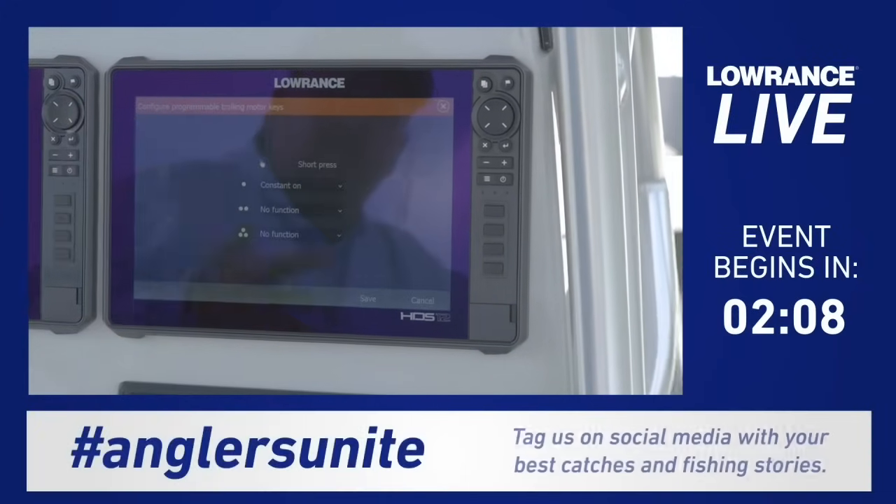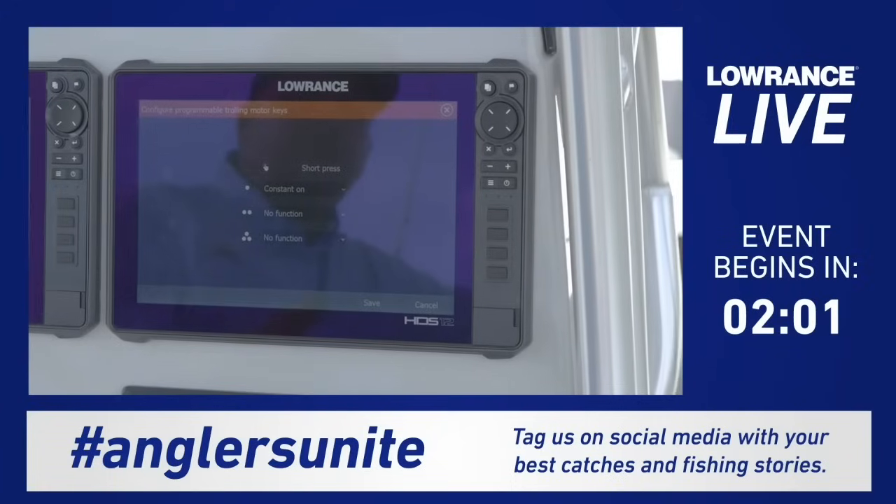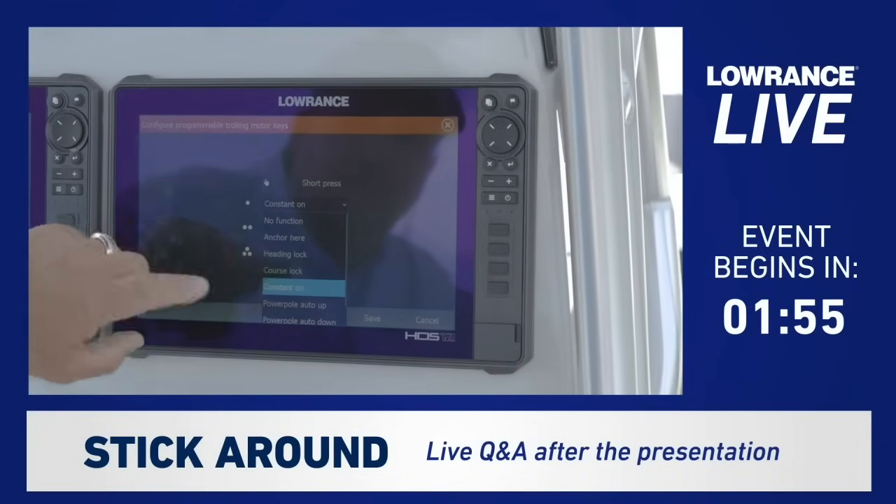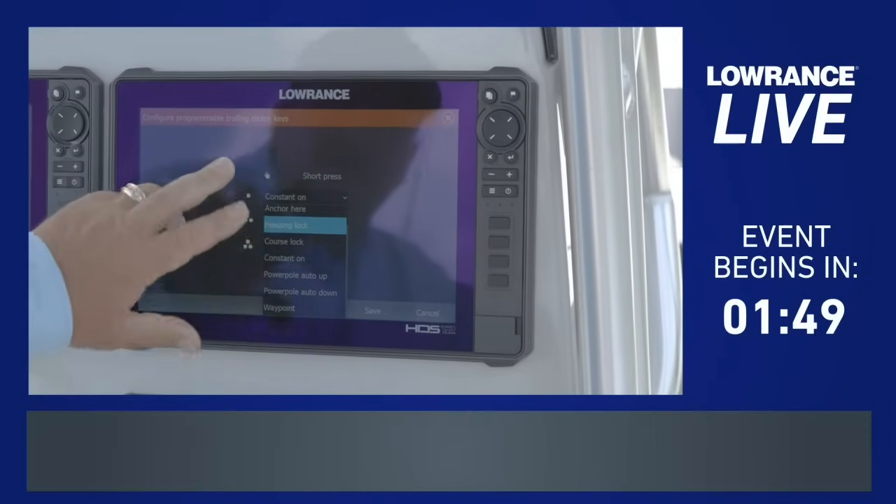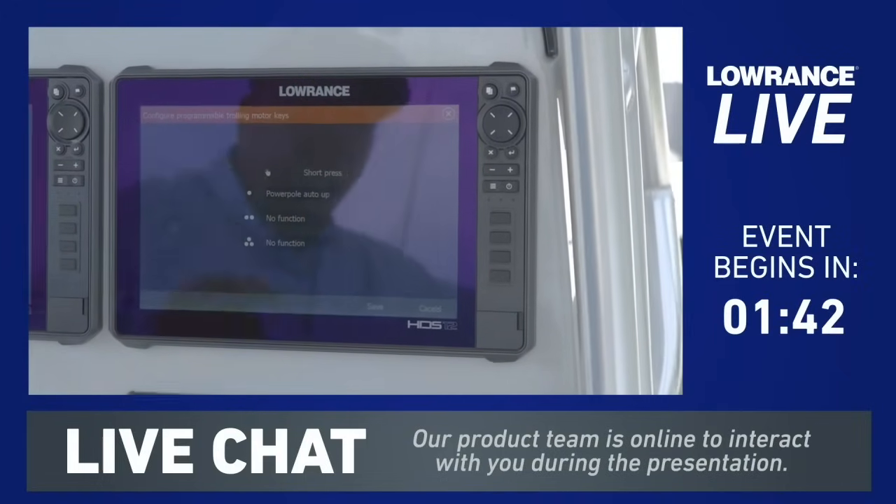If I hit configure trolling motor, you can see number 1 is set for constant on and there's no function set for 2 and 3. I want to program my power poles here. The constant on is not something I'm really going to use a whole lot for myself. So I hit the drop down menu and you can see I have auto up and auto down. Since my number 1 button is on the top of the foot pedal, just as a reminder to myself, I'm going to make that my auto up.